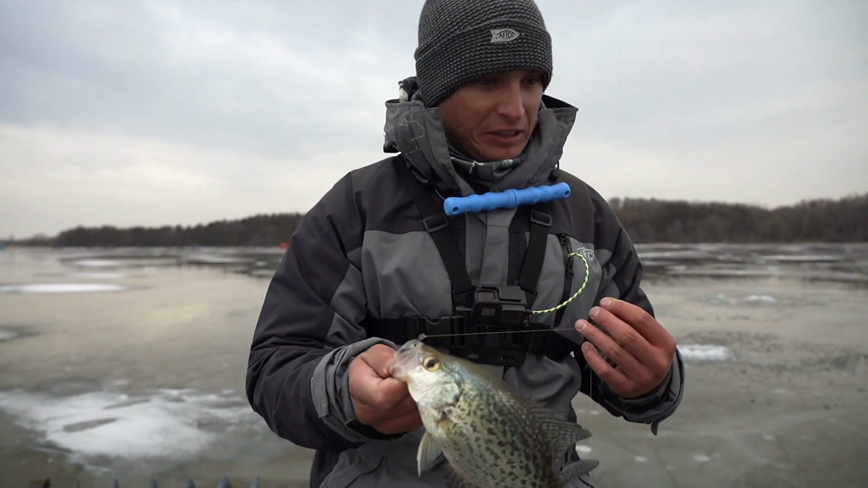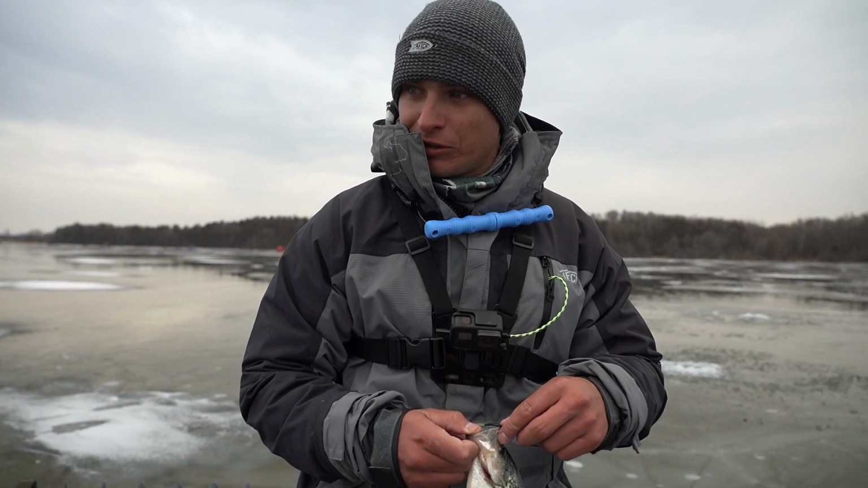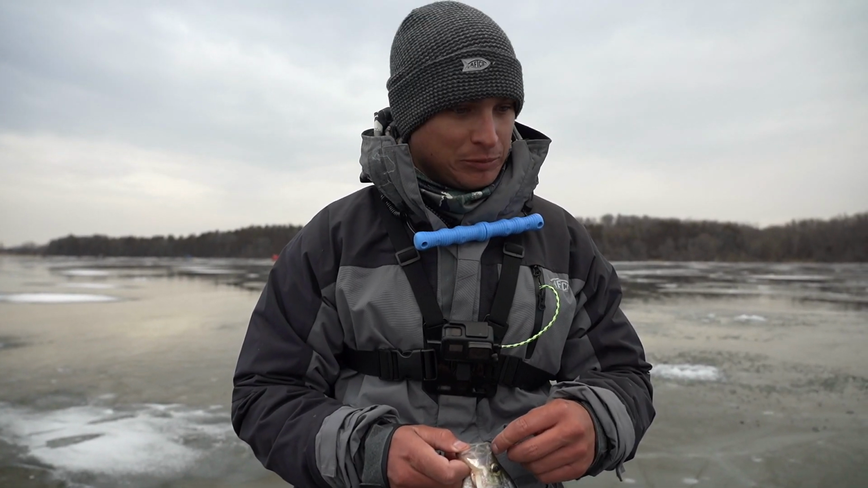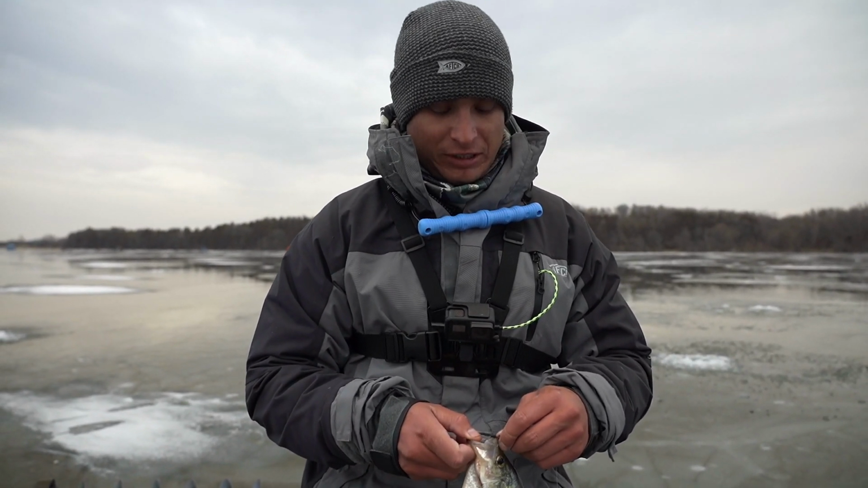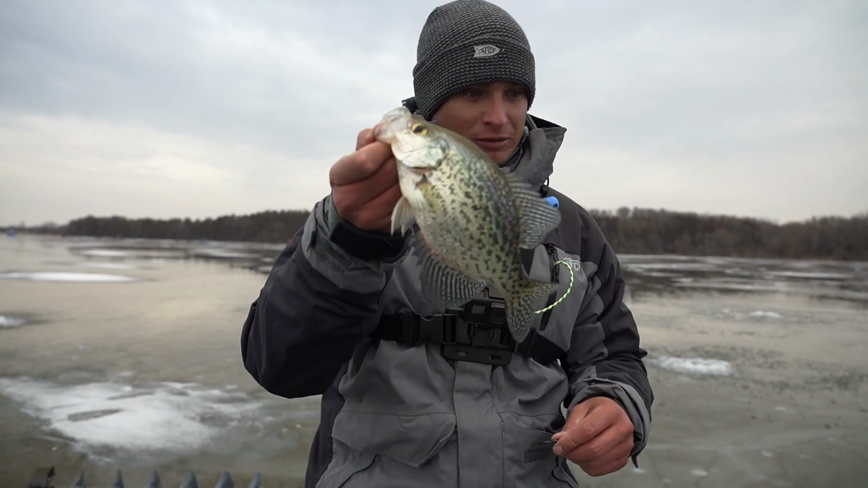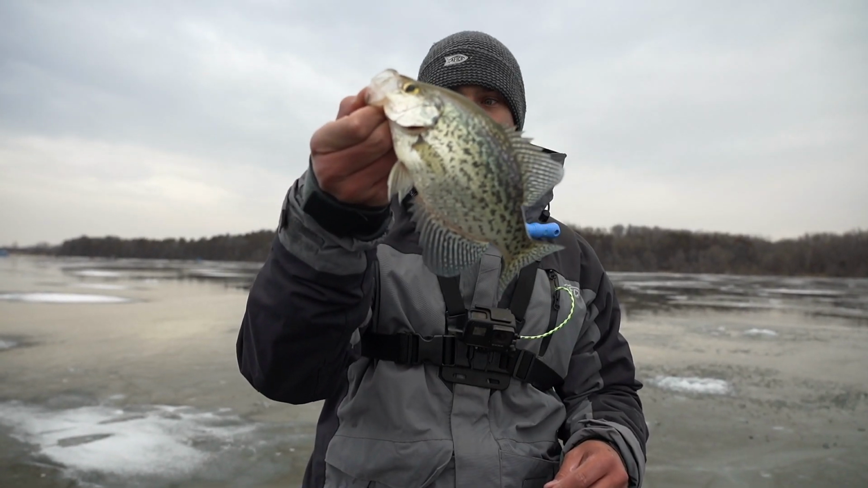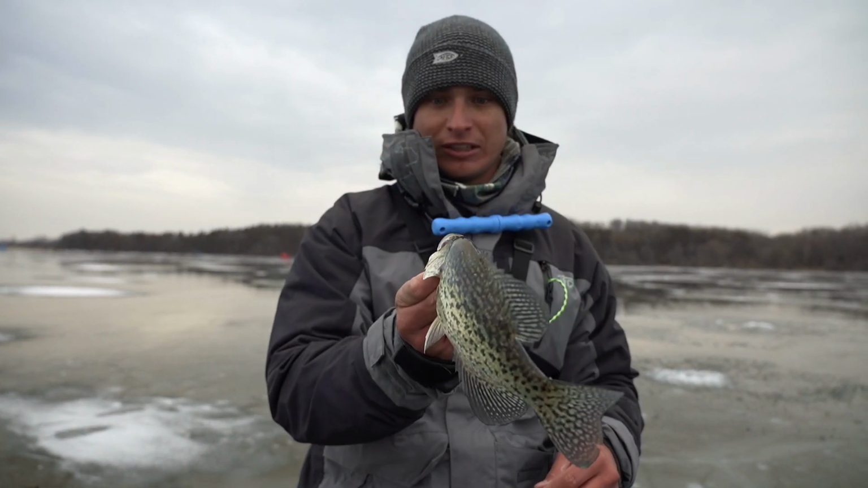This is cool. Bart's just drilling prospect holes and dropping the Vexilar down, and when you see them, they're pretty aggressive, and then they disappear, and you just start moving out 10-15 foot increments, and then finding more groups of them. A lot of really nice 9.5 to 10.5 inch crappie like that.